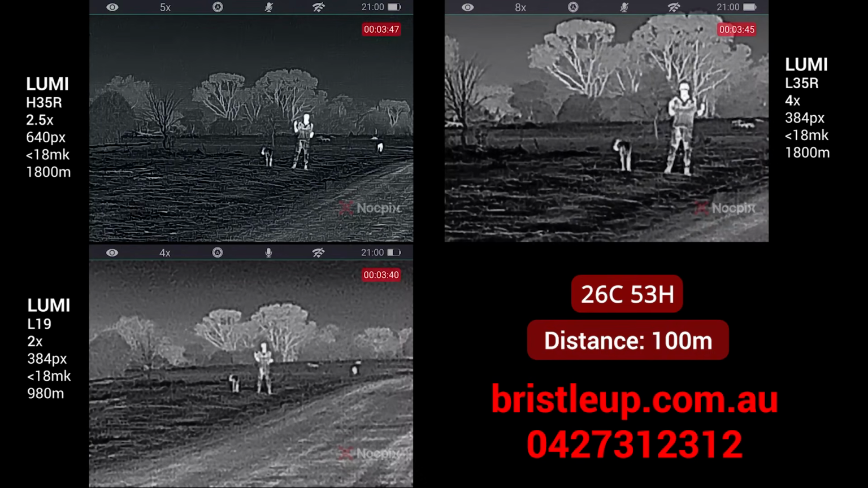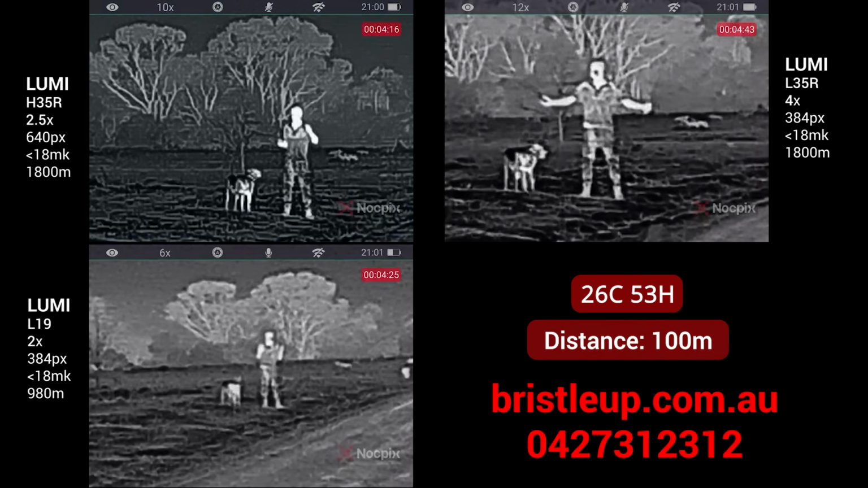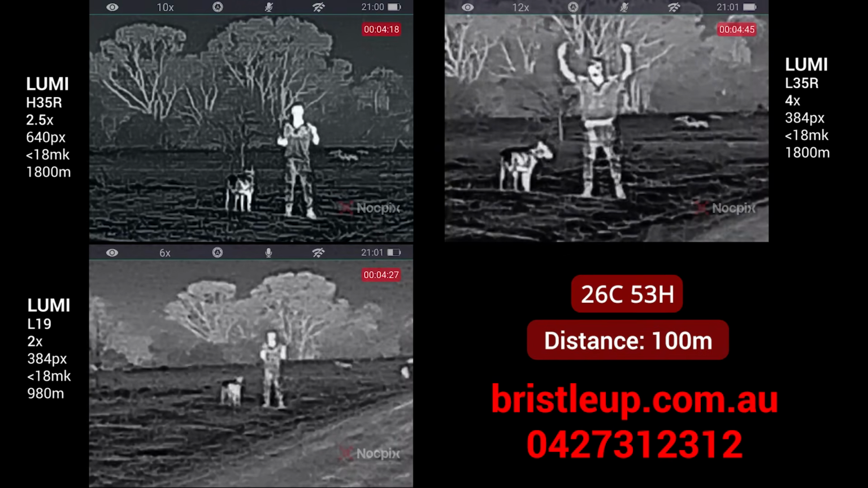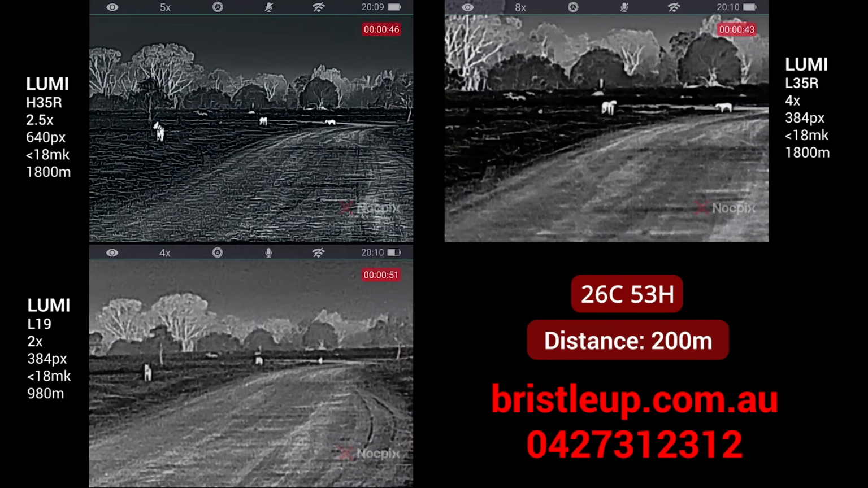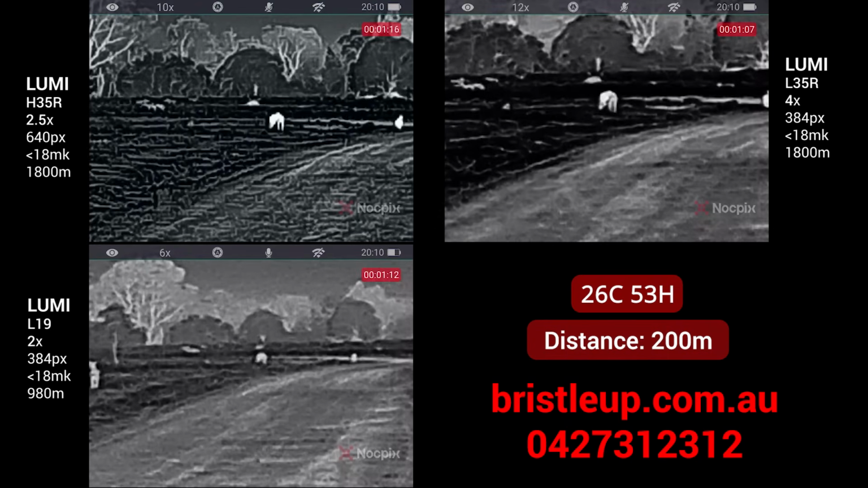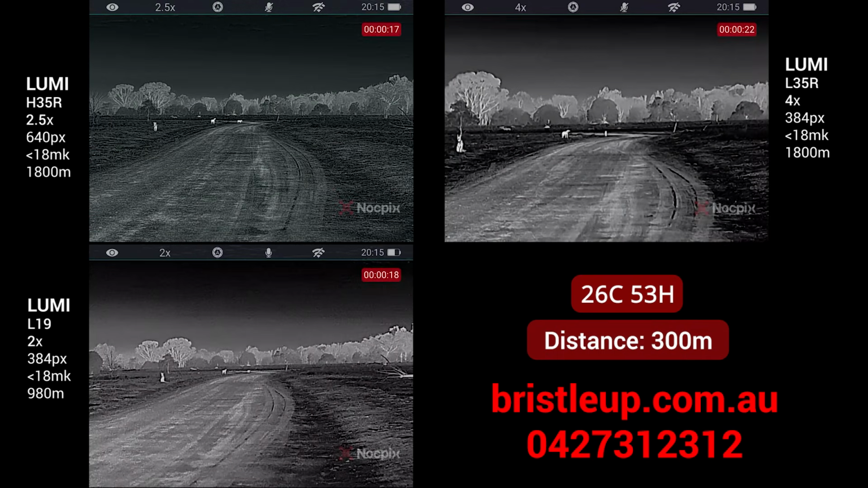A wider field of view allows you to see more of the surrounding terrain and makes it easier to scan quickly, while making shaking less noticeable. A narrow field of view, like on the L35R, zooms you in closer to the target, improving image quality and identification, but making it harder to scan quickly and shaking much more noticeable. Closer targets will be harder to track and find in your vision, taking more time to scan.